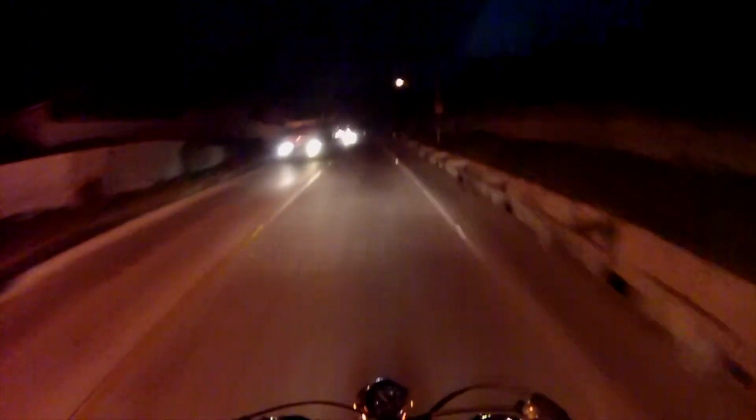There's a lot of wind right now, I guess because of the storm system. I don't know if you all can see it, but there's a bit of a storm system up ahead.